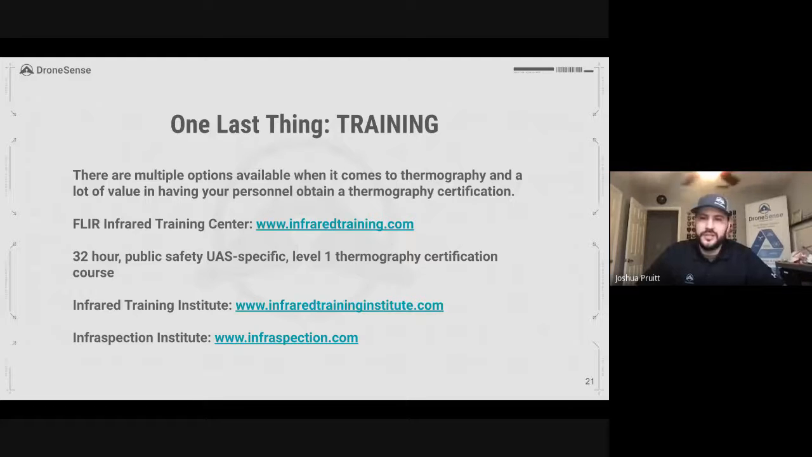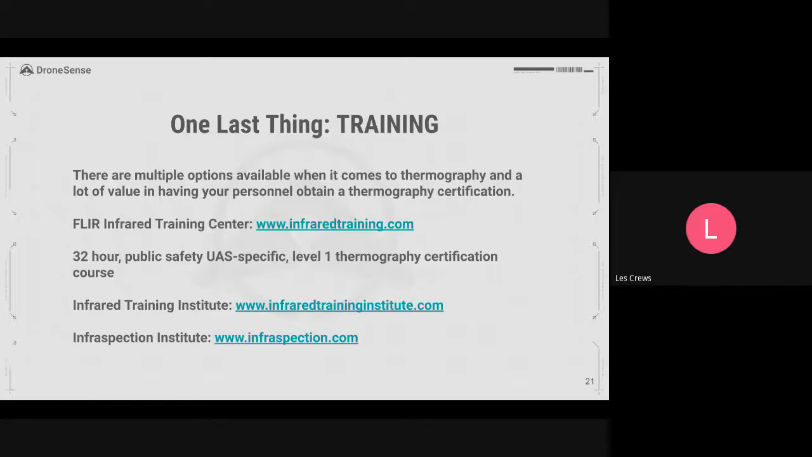Coitt, you had mentioned what you guys were working on a couple weeks ago. Before we jump into that, Chief Cruz, I see you got your hand up. What do you got?